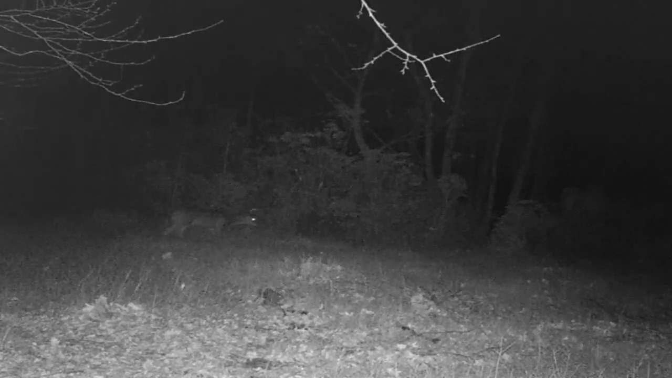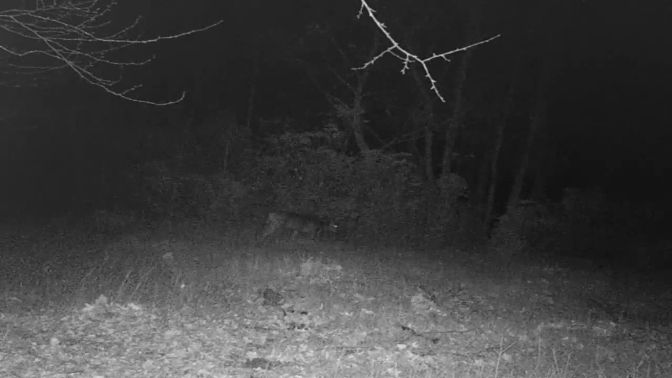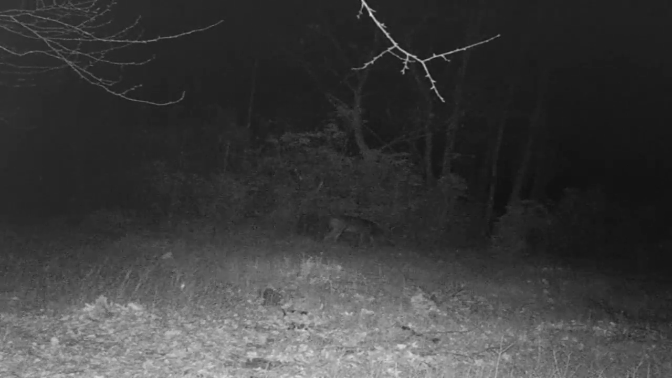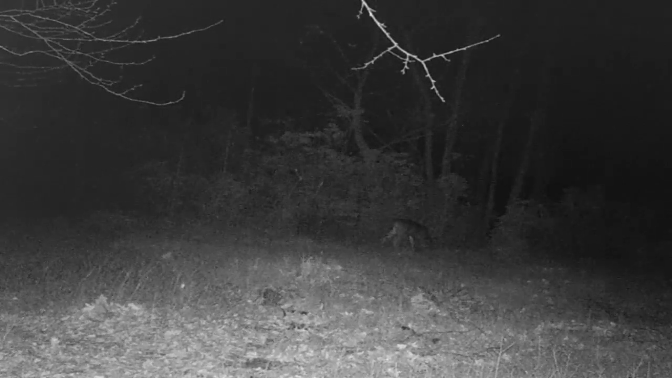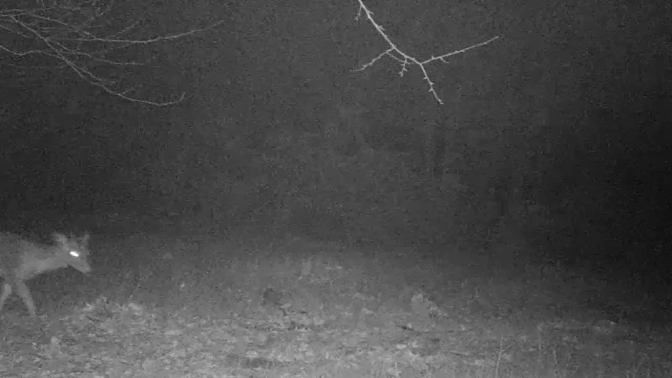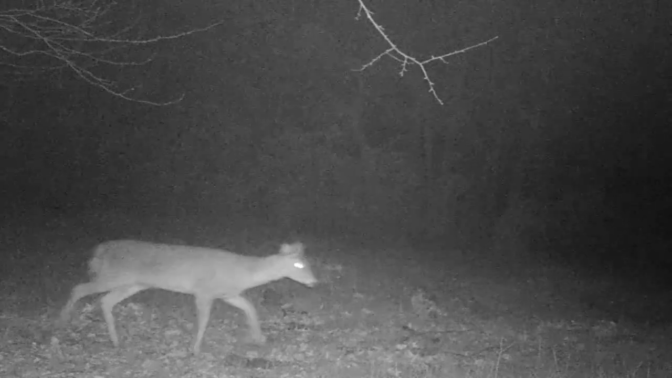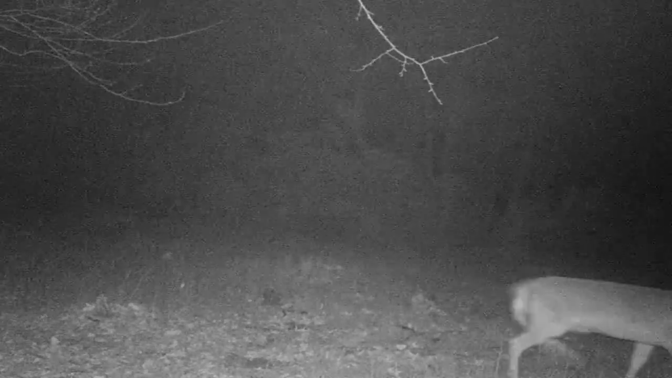And that looks like that little 4-point. Another little buck.